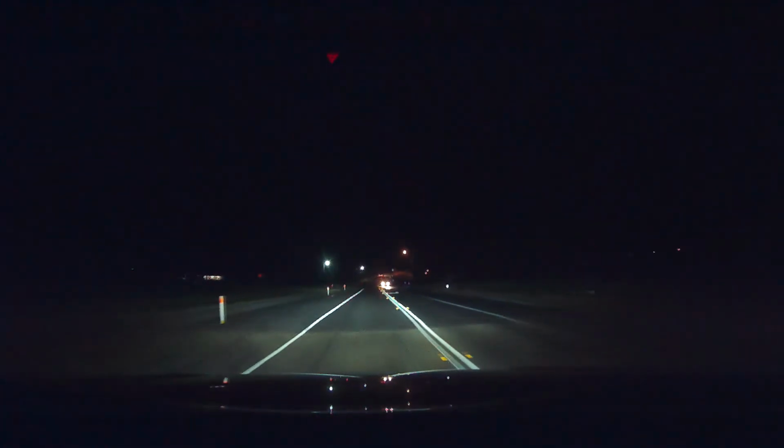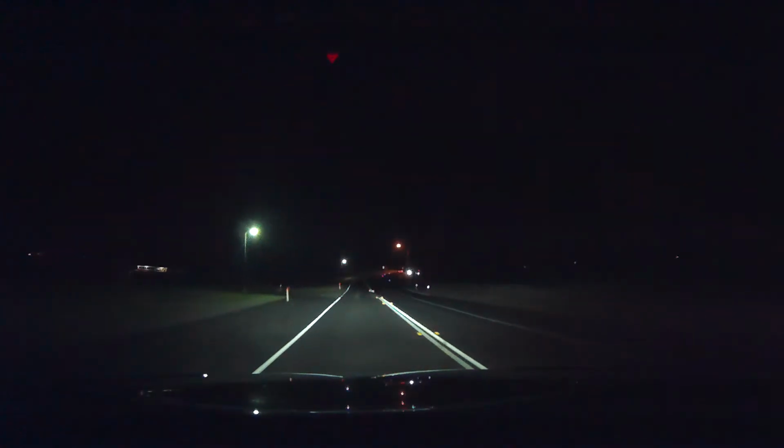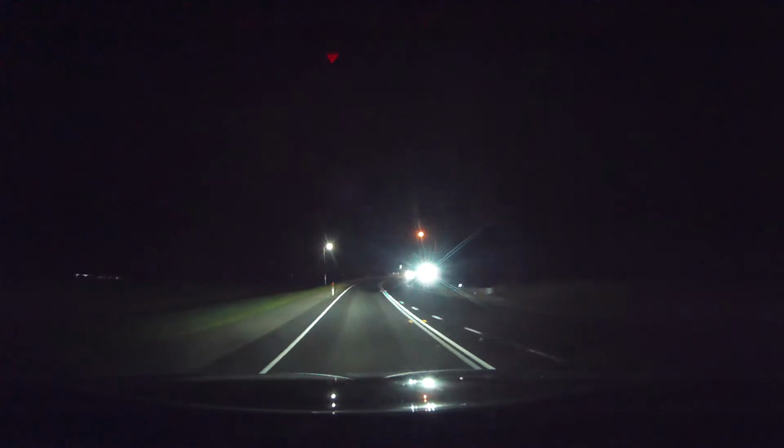We did cross the Mitchell River before, which I never said, but we're going back over it again here.